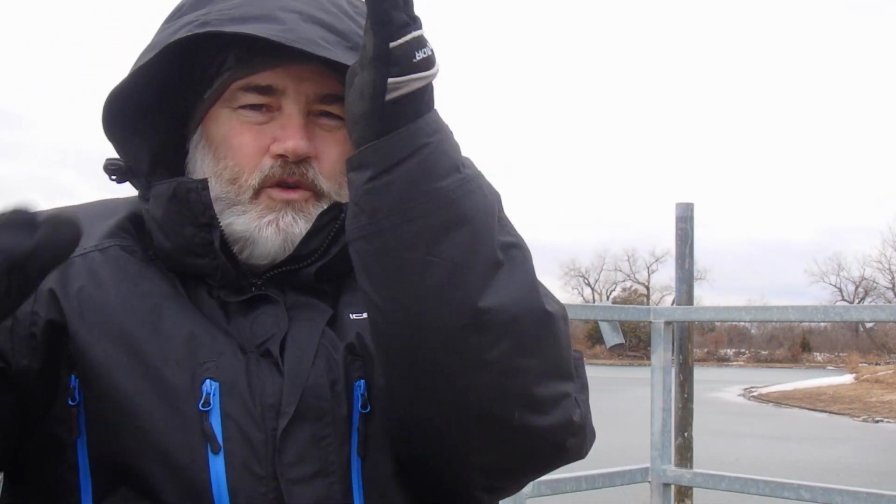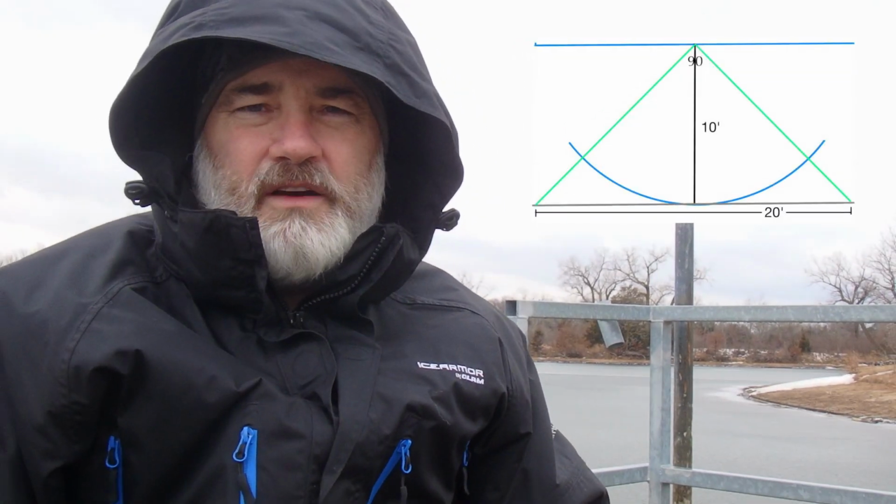Nobody makes a 90-degree cone. If you had a 90-degree cone, which would be 45 degrees off center on both sides, the math is super easy. You're 10 foot deep, you got a 45-degree angle, your other side is going to be 10 feet. In 10 feet of water, you'd have 20 feet of coverage on the bottom.